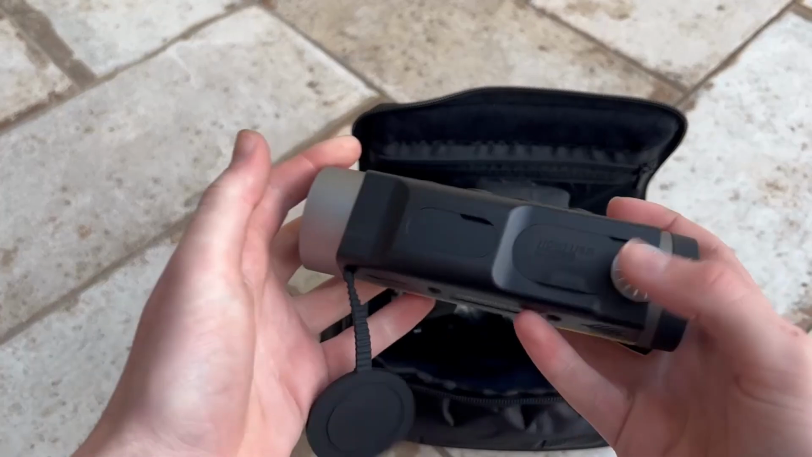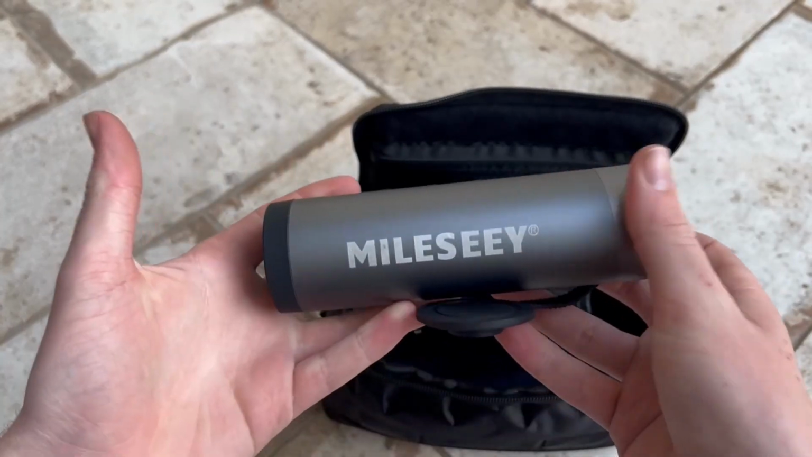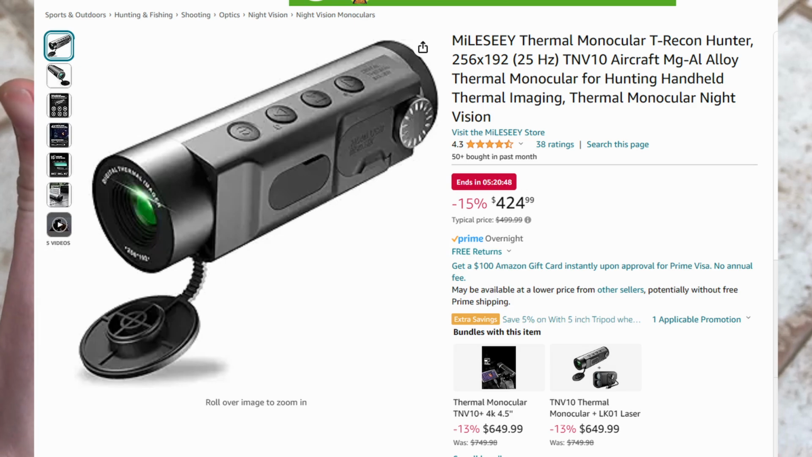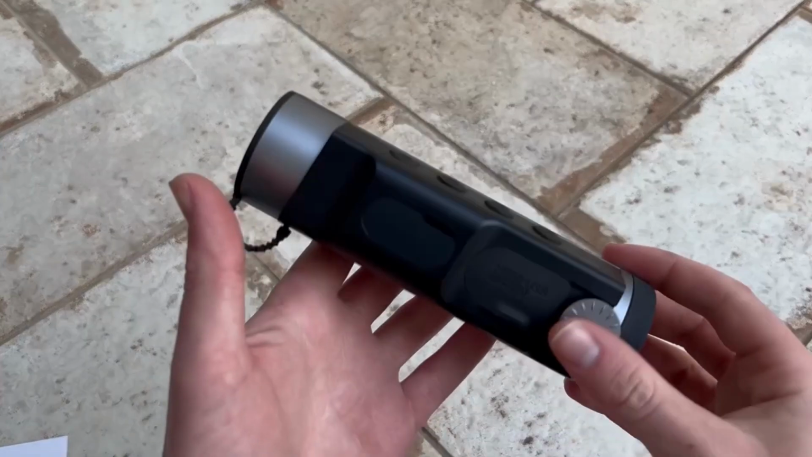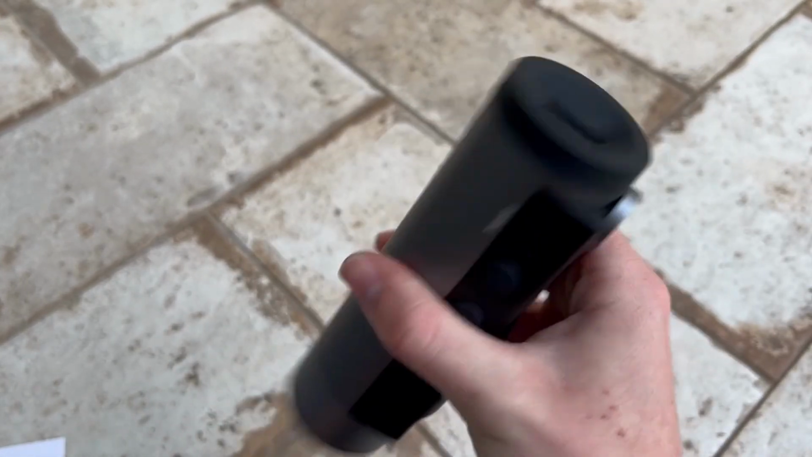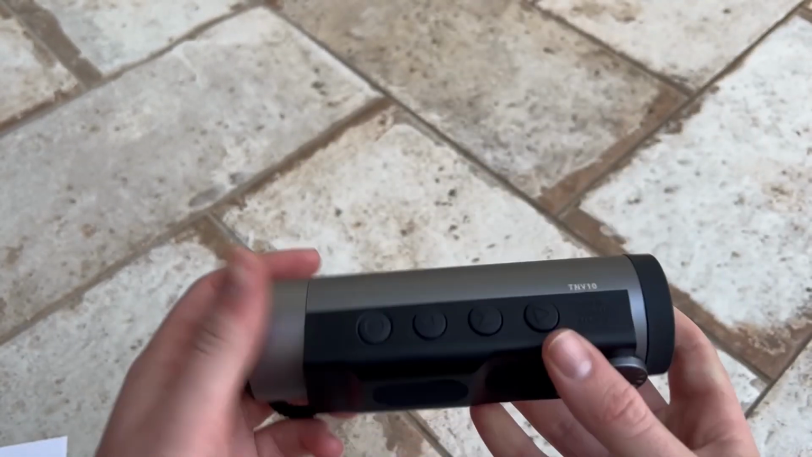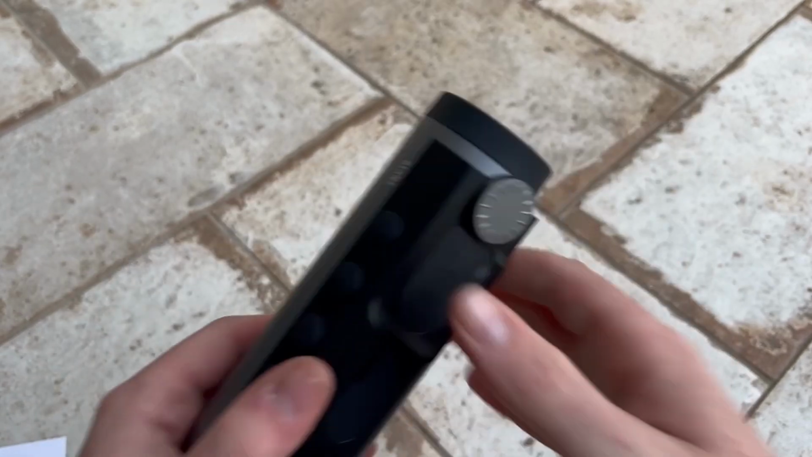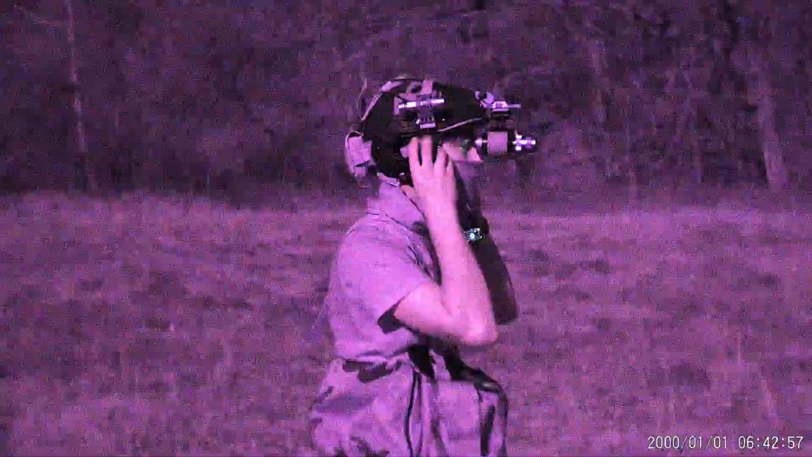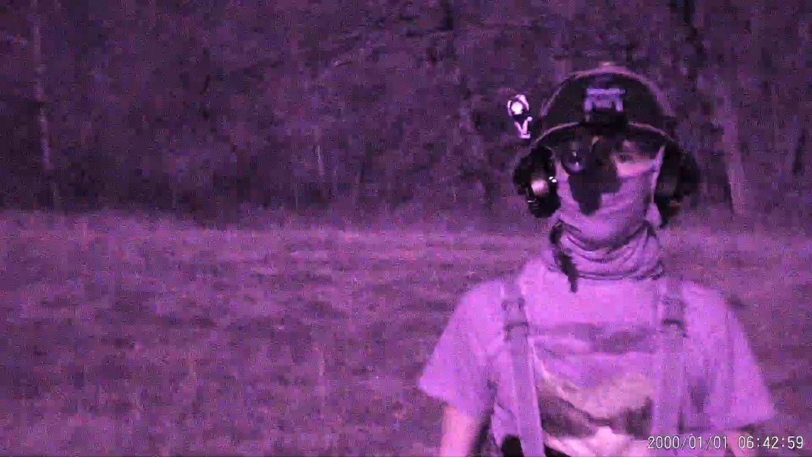Getting right into it, this is the MileC TNV10, a handheld Chinese thermal imaging monocular that retails for around $450 on Amazon. The device feels and looks okay, but with a quick shake, it sounds like something rattles inside of the device. I believe this is the screen and diopter adjuster, but I'm not quite sure. Despite this, I have had this device bumped around quite a bit in a plate carrier and chest rig pouch, and it still functions fine. The rattling is a bit annoying, but does not seem to get in the way of function.